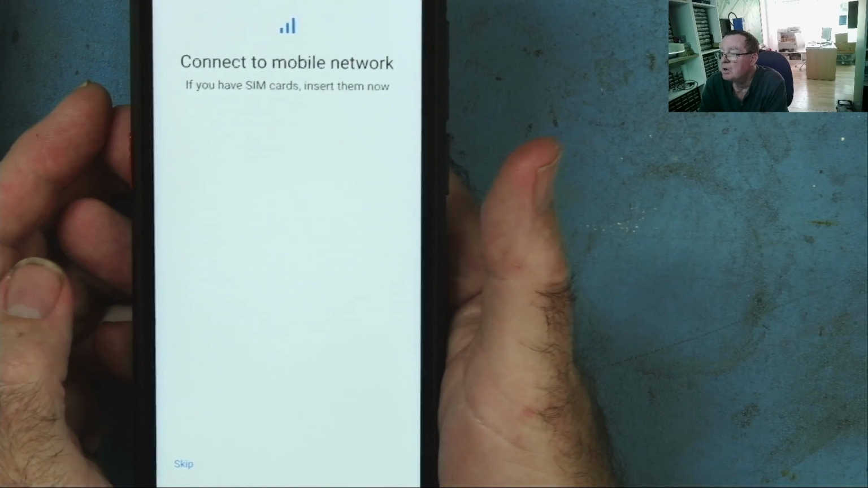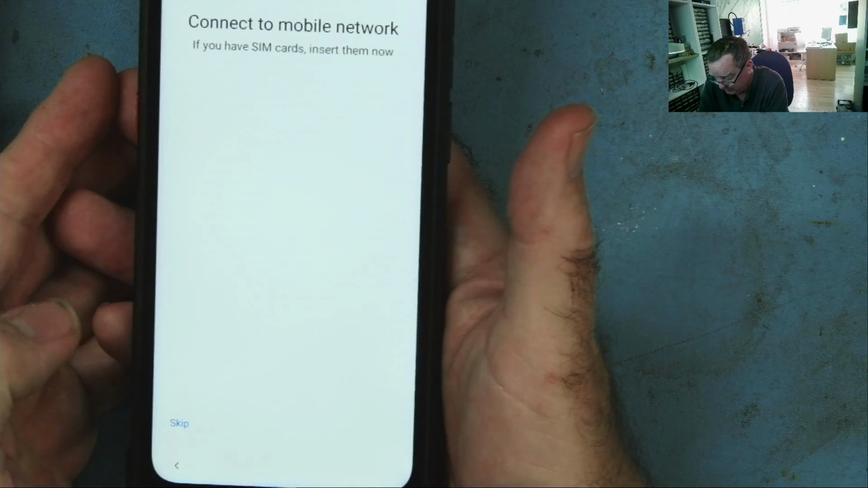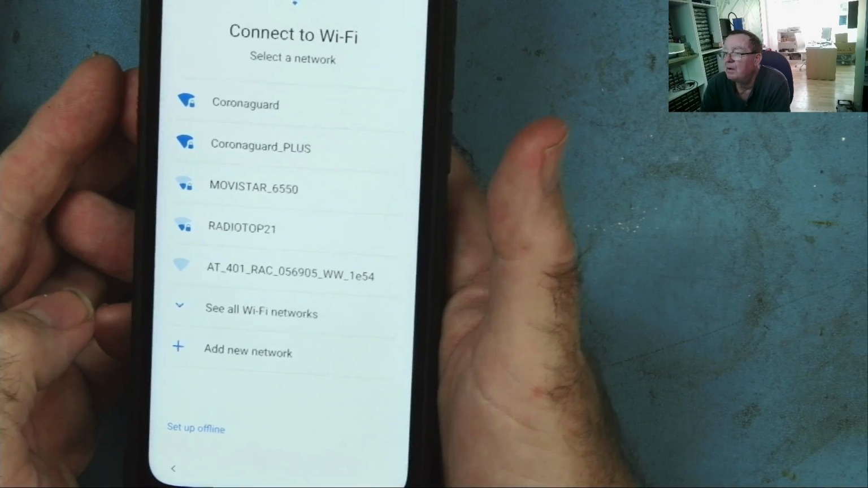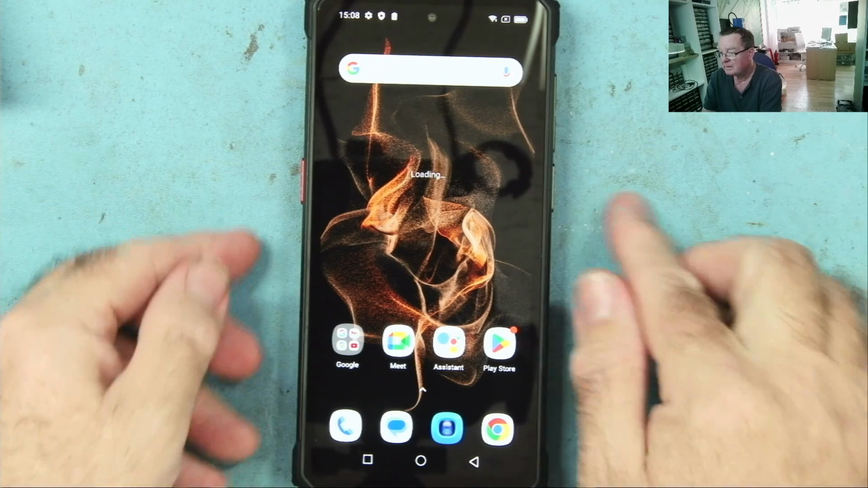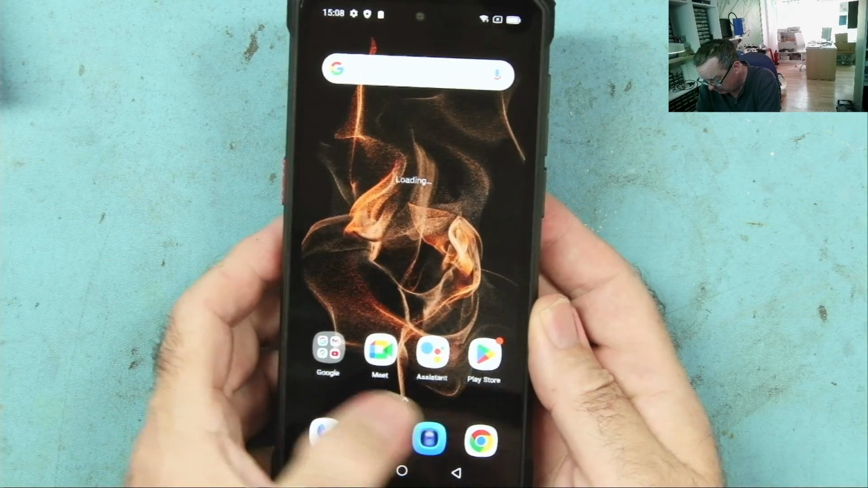And connect to the mobile phone. I don't have a SIM card inserted at the moment. I'm just going to see if I can get this to actually run without the SIM. Yeah, I can connect to my Wi-Fi. Just basically told it no, no, no, skip, skip, skip, and we're in. So we have the camera straight away. Let's have a look at the thermal camera. I think it may be this one.